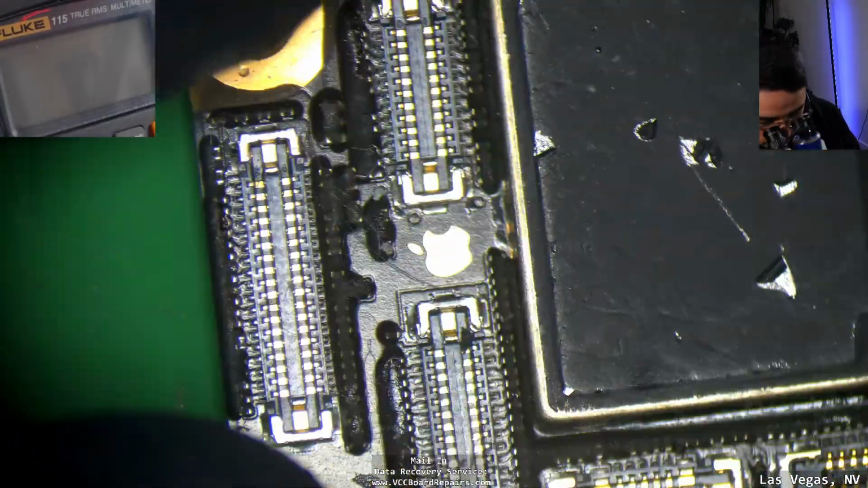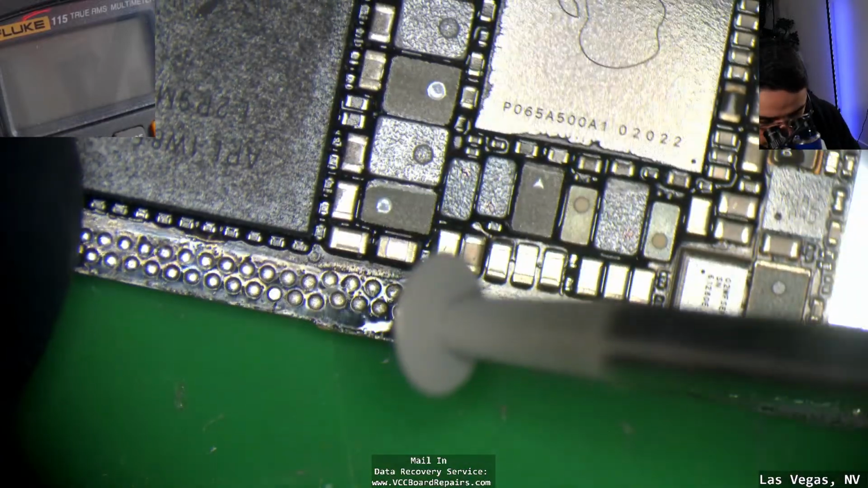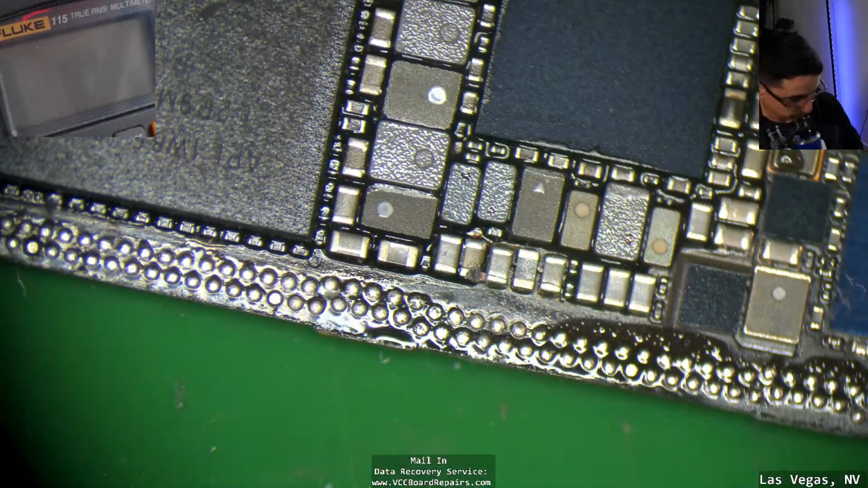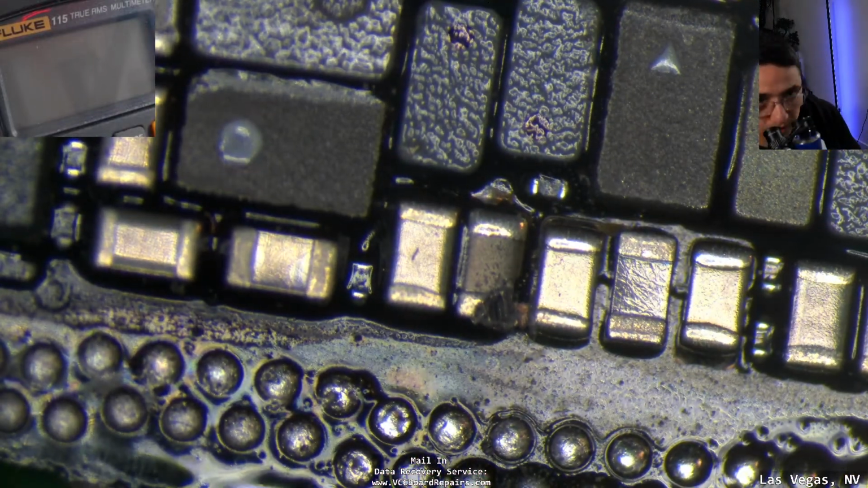Let me see. Maybe let me hit one of these random caps over here. Just grind on it. See that?